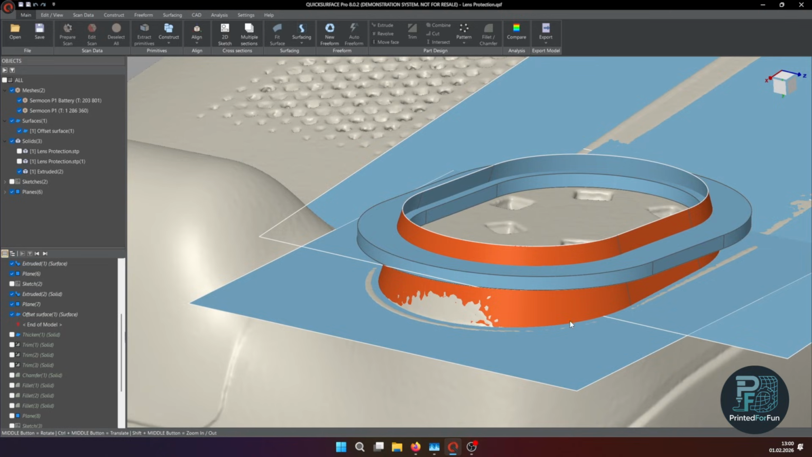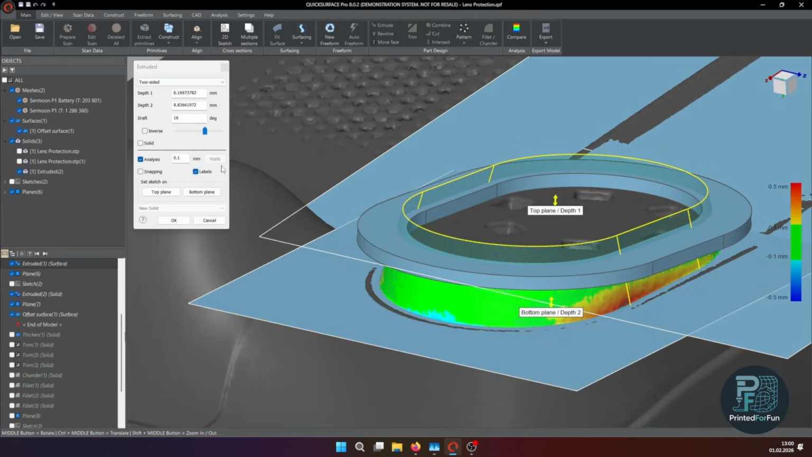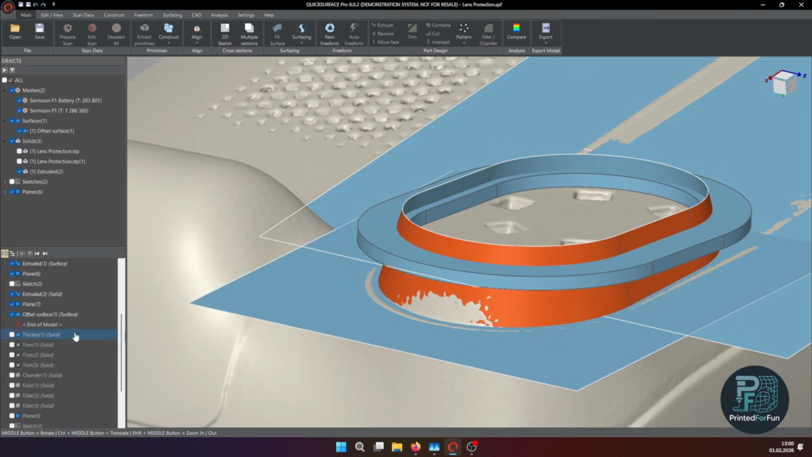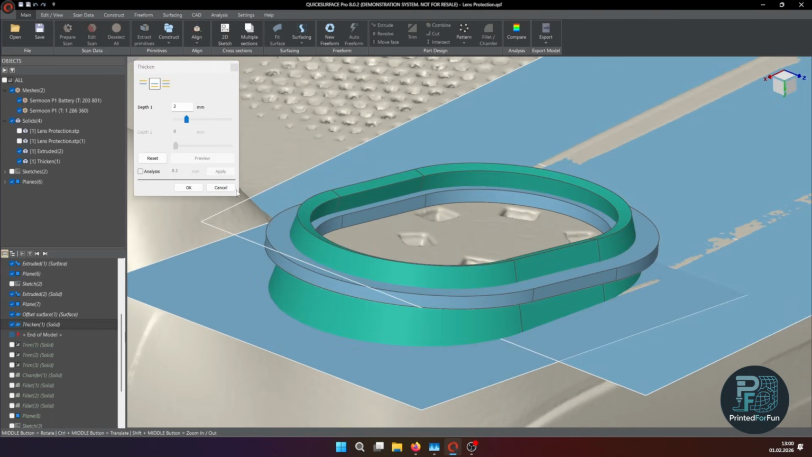offset this surface a bit, the extruded surface. This offset is there because the protection later gets mounted with some double-sided adhesive tape that's normally used for smartphone repair. I quite like it. It's thin, it's reversible, and it adheres quite well to TPU parts. I simply did a surface offset of 0.05 millimeters to create a bit of a gap, but not too much because the tape is quite thin.